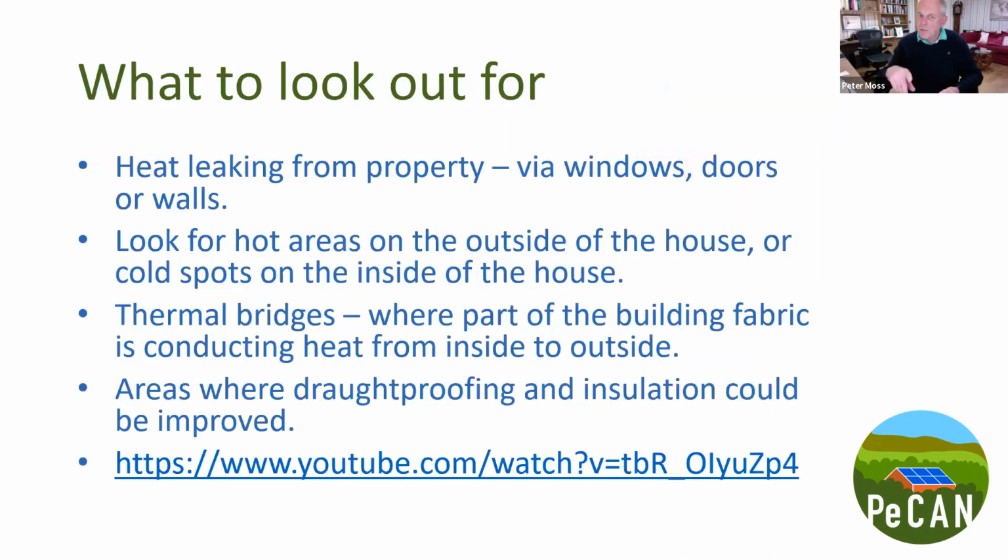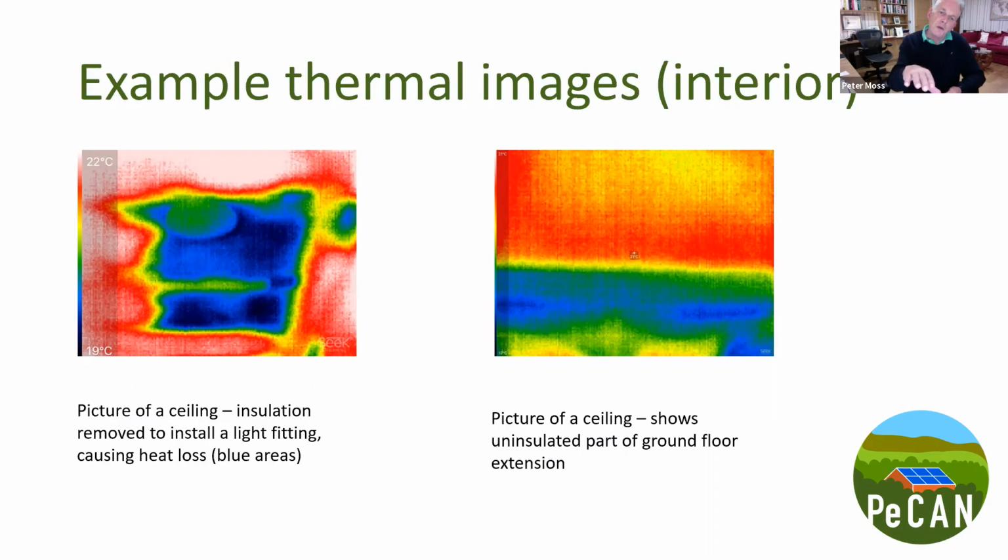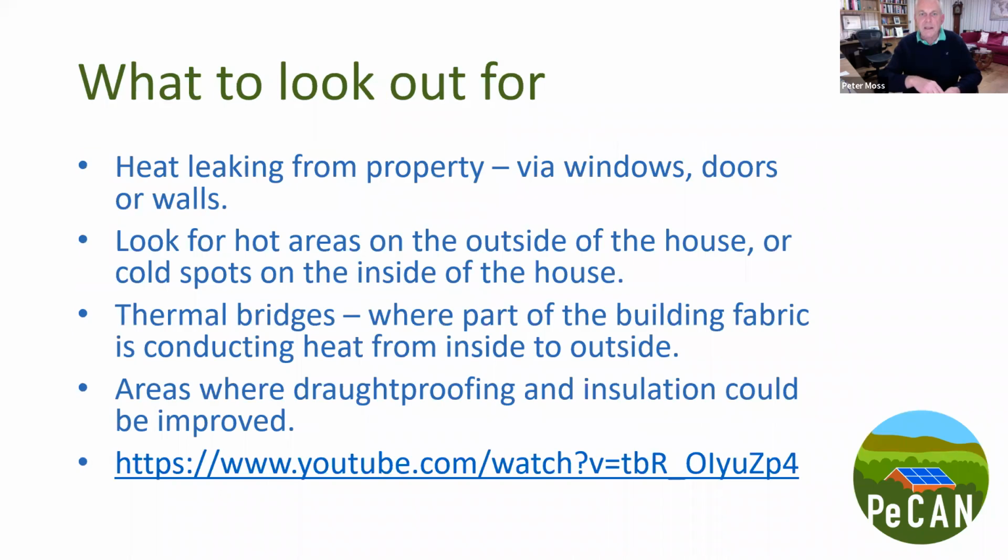Okay, let's go on to the next slide. The text there is actually covering it anyway.